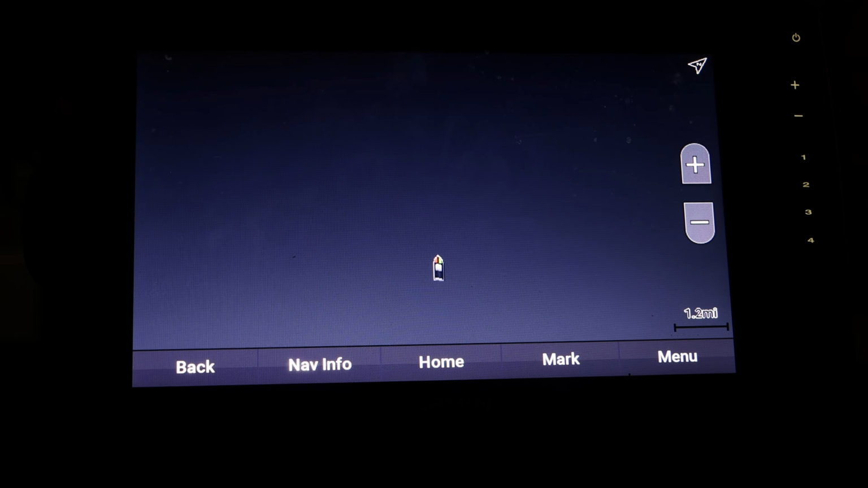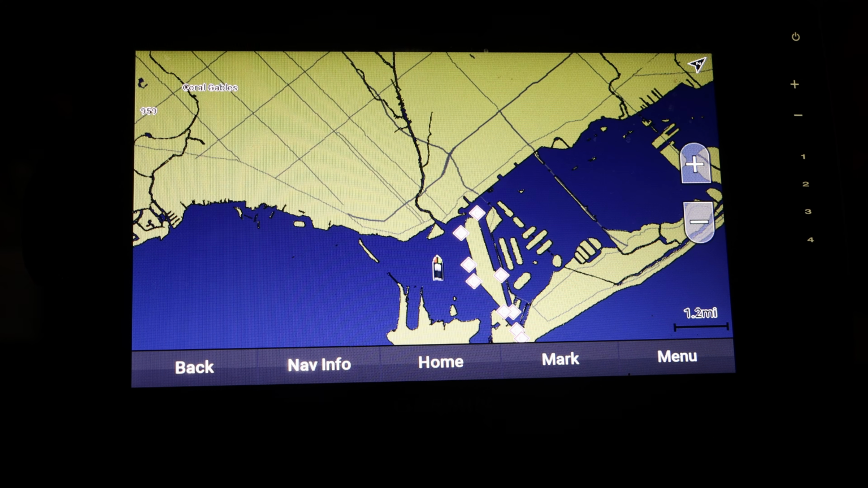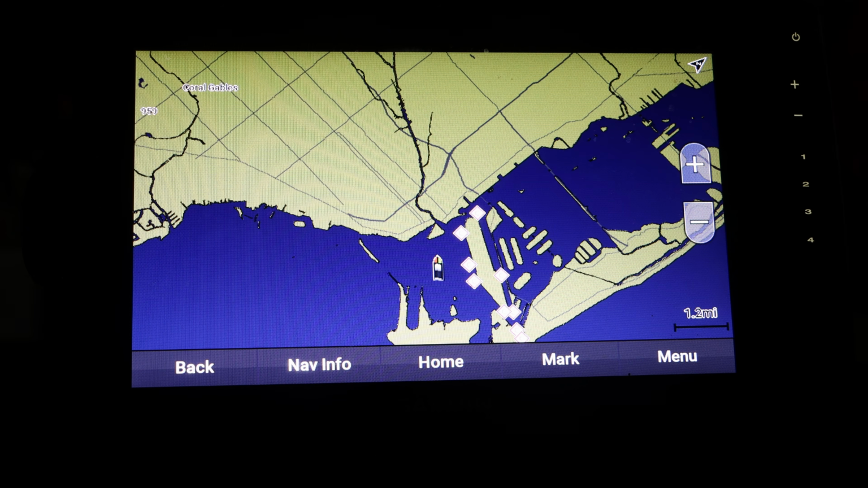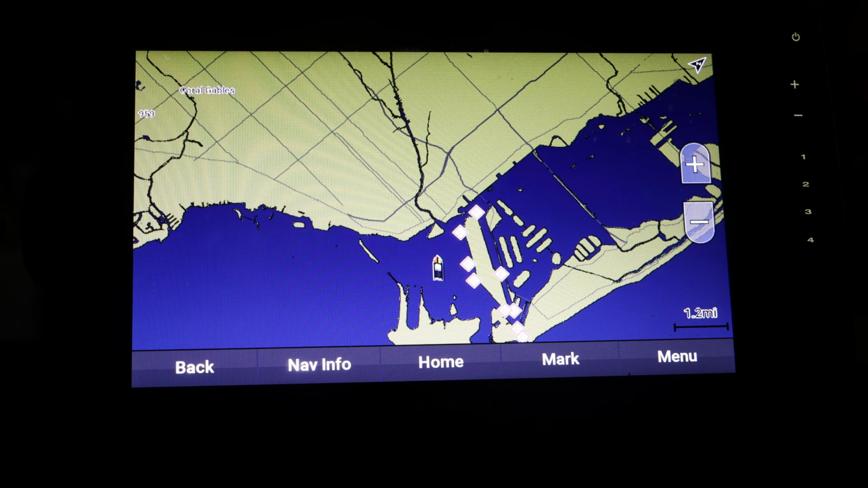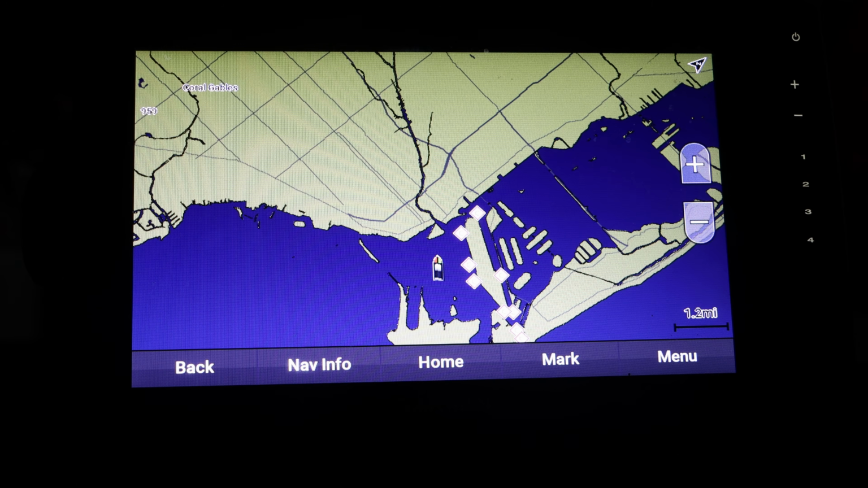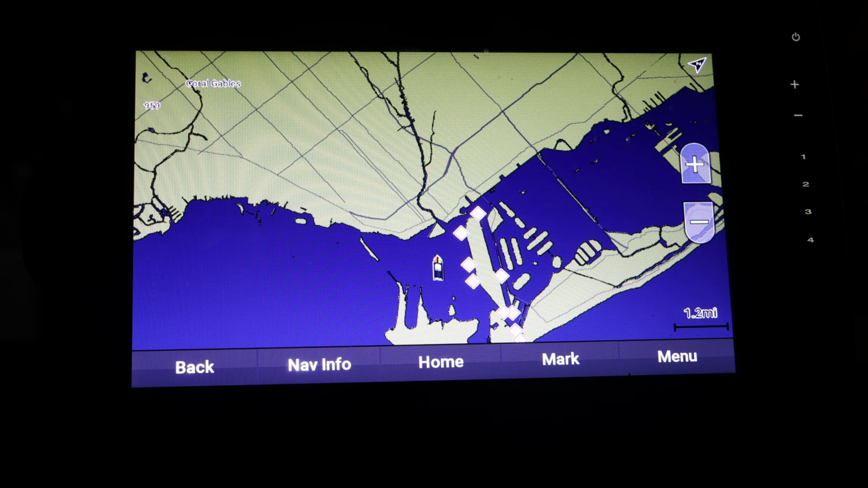Whenever you click on fishing chart, this is what it pulls up. I am currently in simulation mode, so that's why I'm out on a lake right now whenever I'm actually in a garage. This is a really useful feature, especially whenever you're out on bigger bodies of water and you can't remember if you fished a certain place or not. This is where this shines.